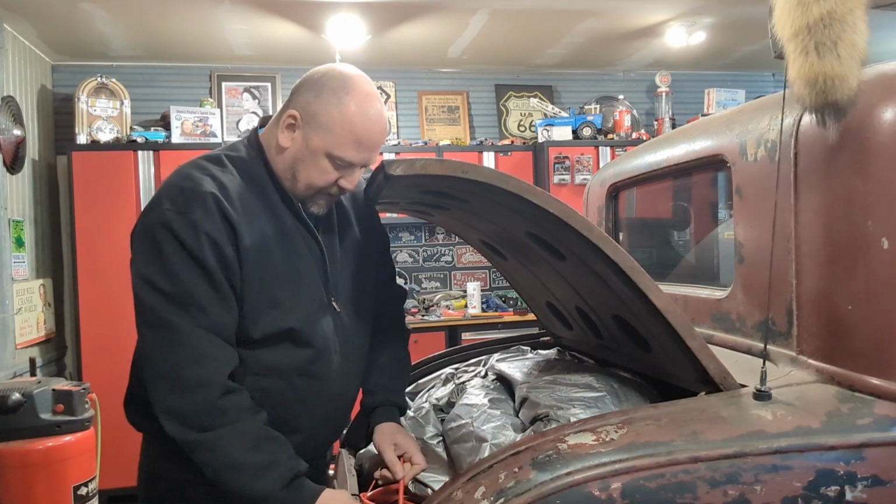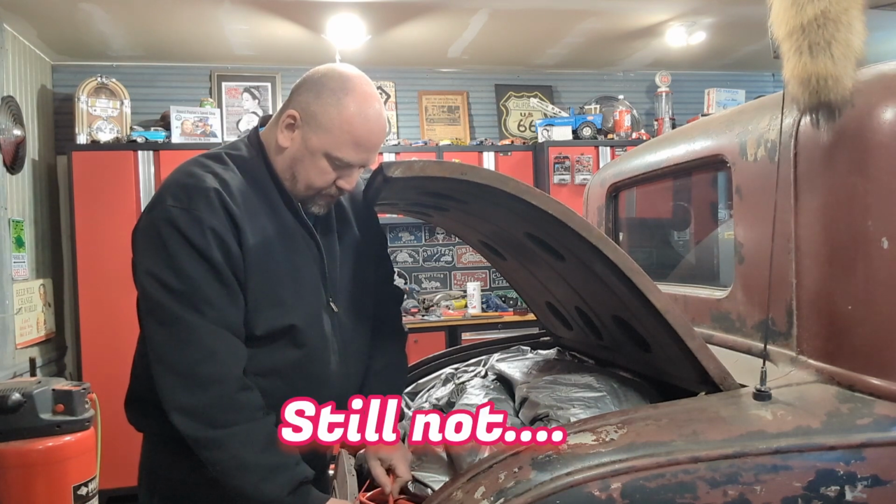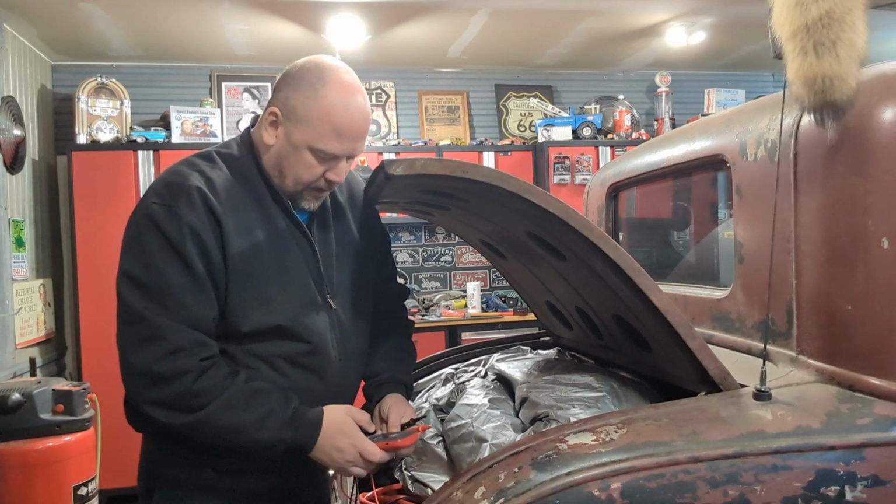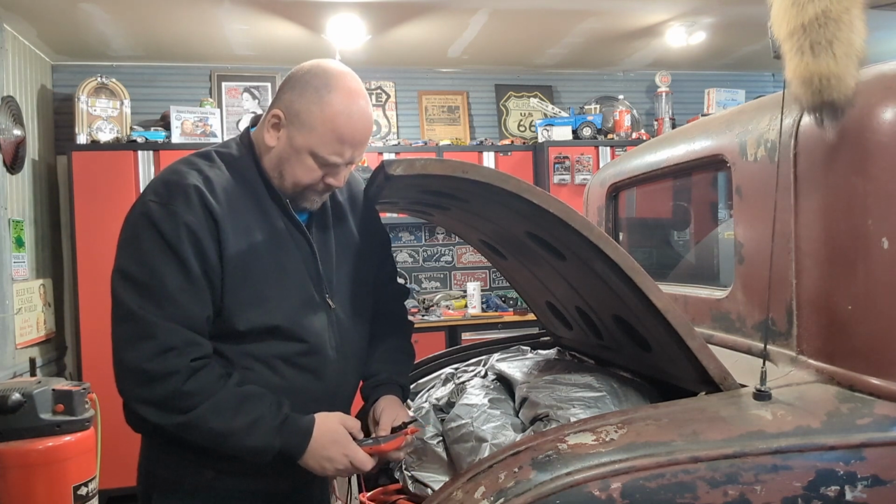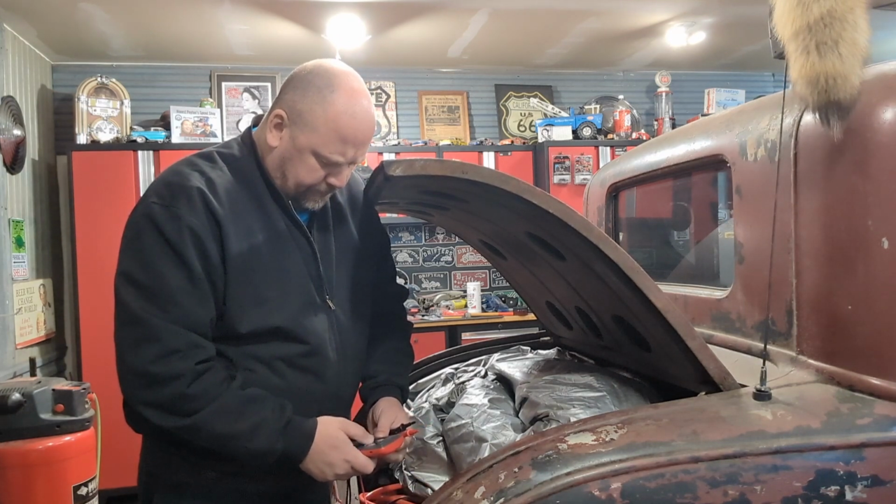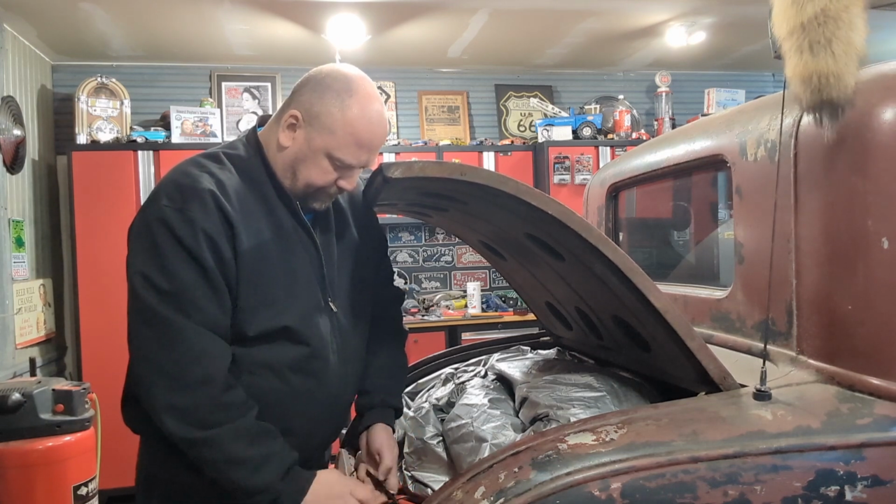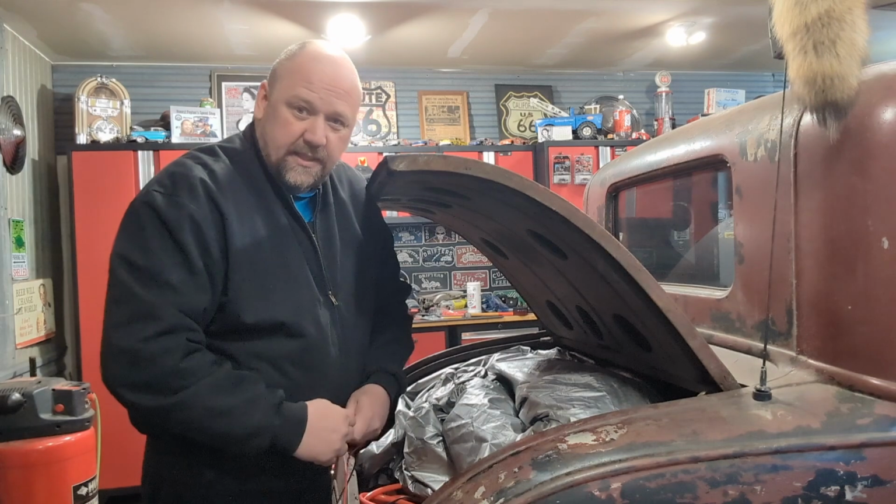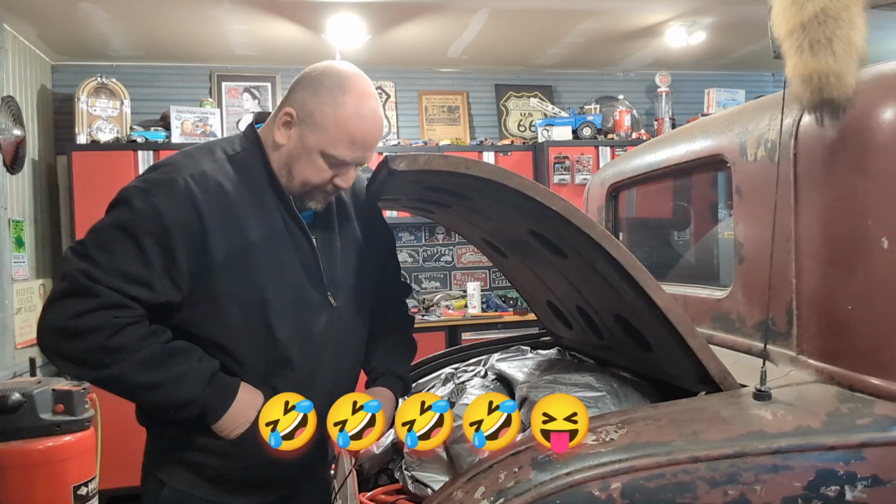Put on auto first. Boop. Now it shows this battery is pretty low. You know what? Remember when I said there was nips, tipples on?